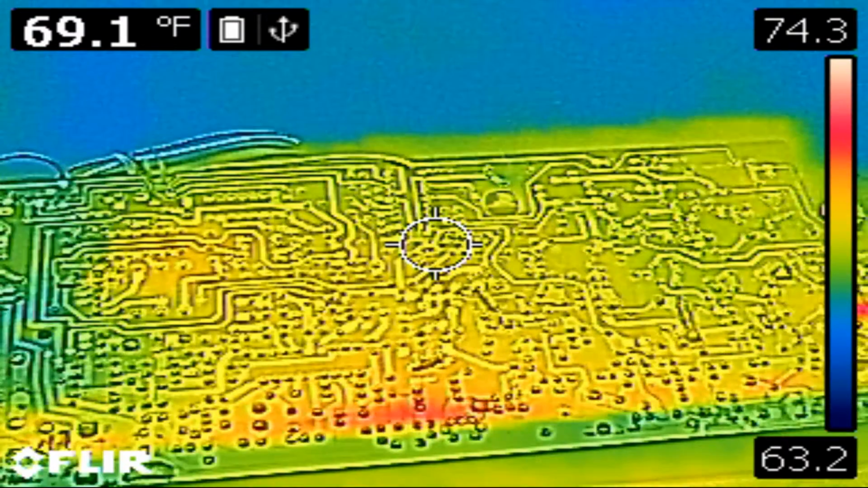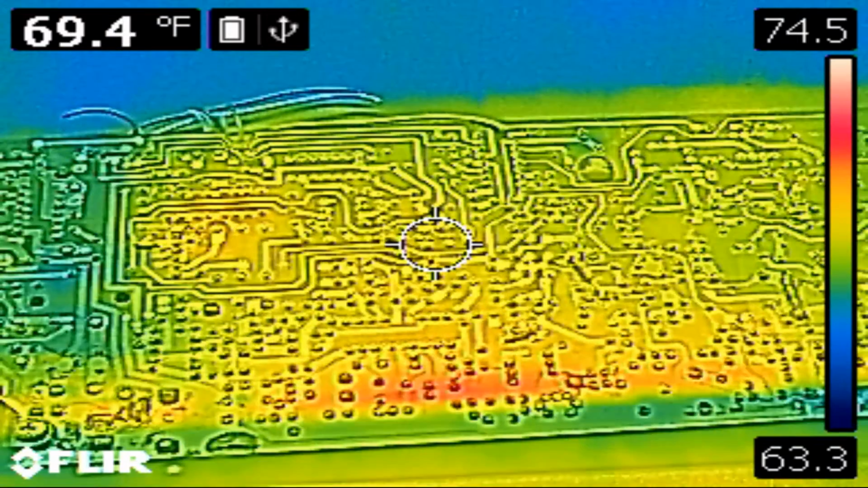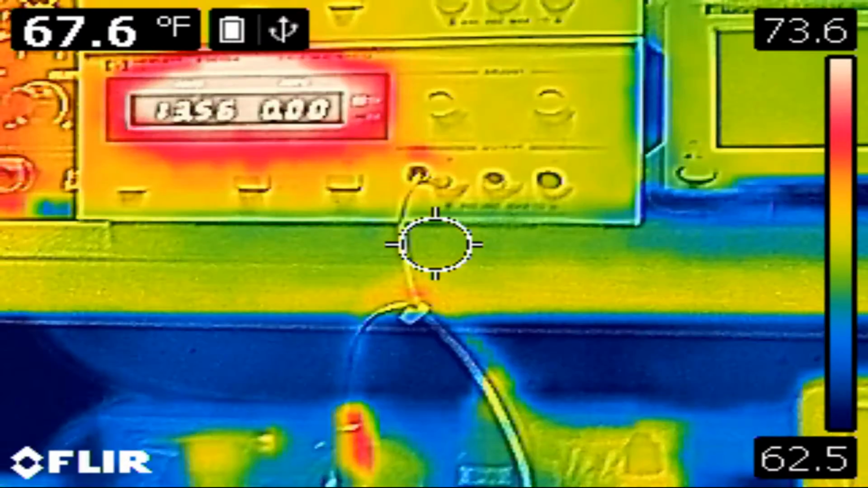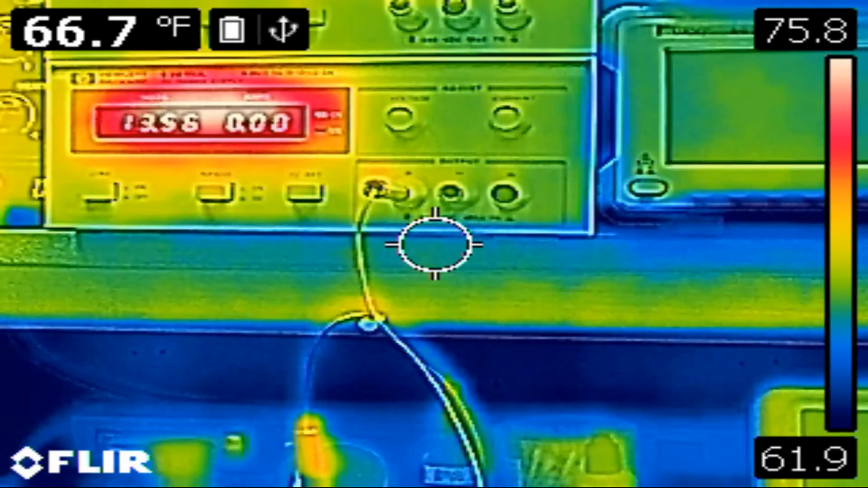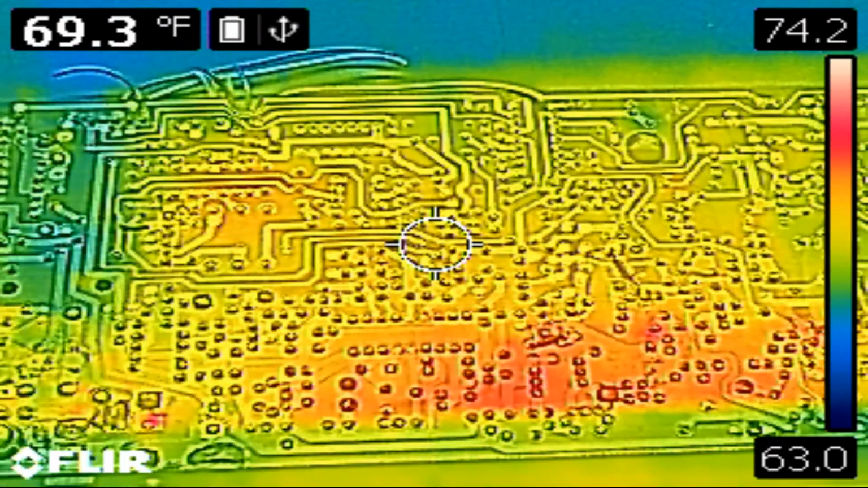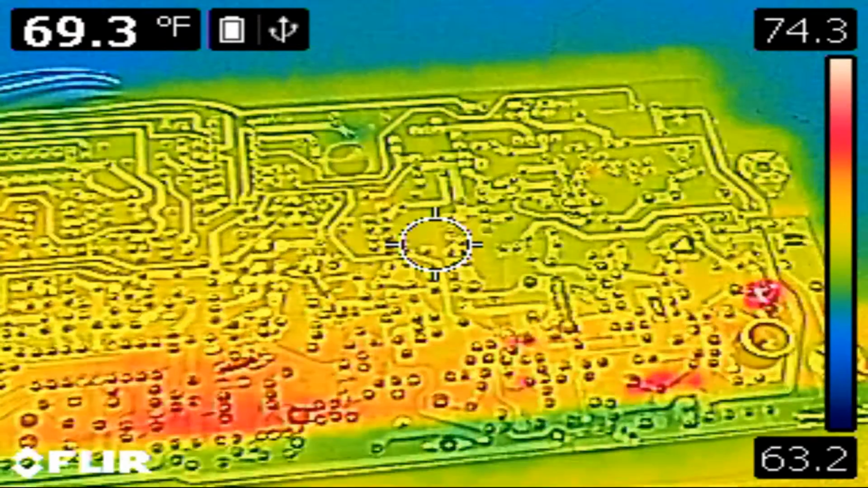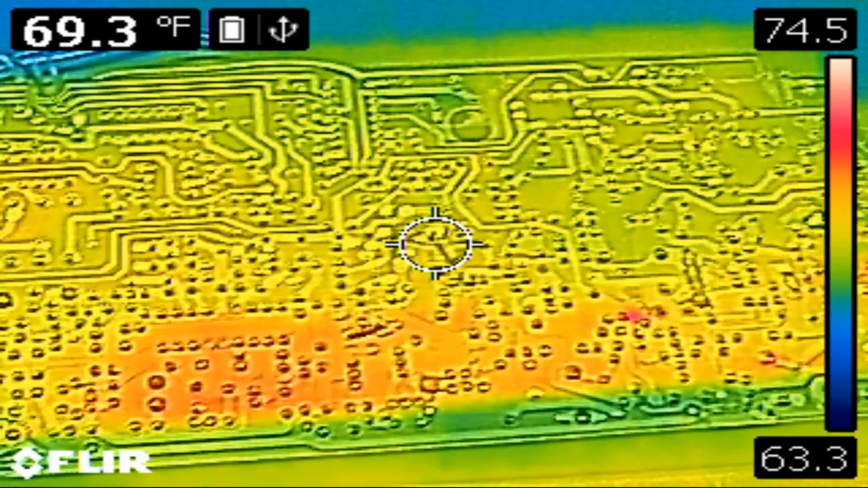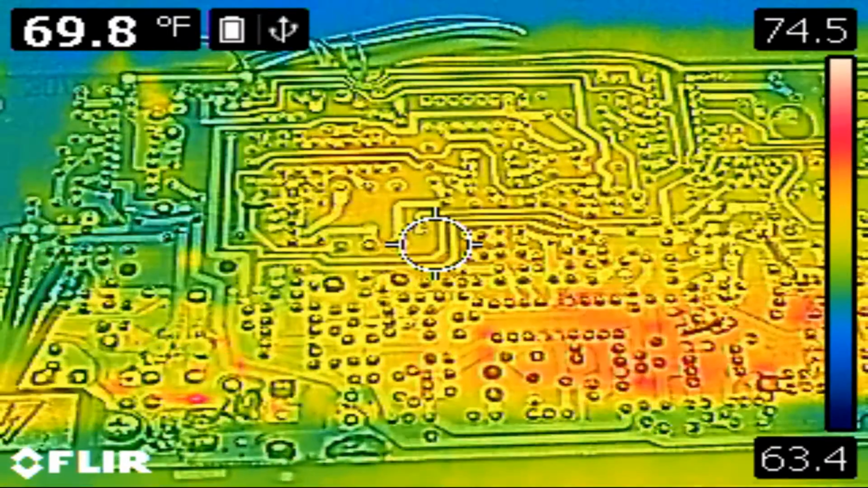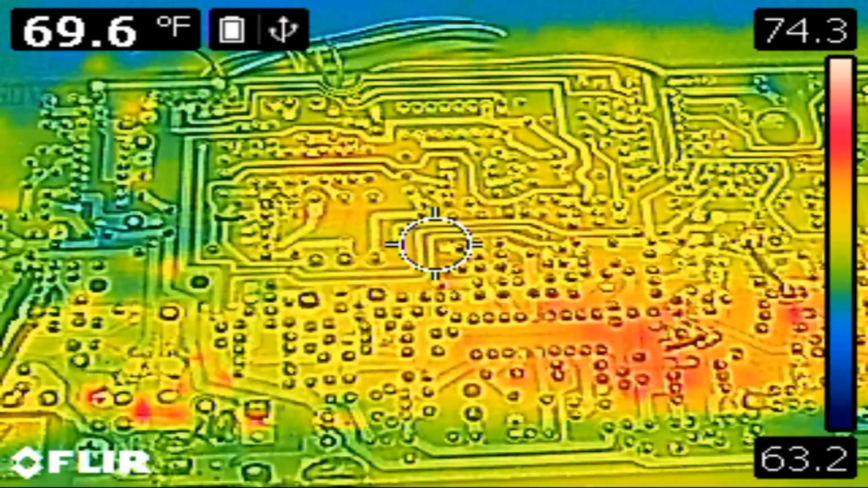Alright, so I've simulated a short circuit across a component on this board, and I'm going to power it on now. I'm going to be putting in 13 volts into this board. And we're going to see if we can figure out where the short is relatively quickly. So let's give it a shot. Let's plug it in and see what happens.